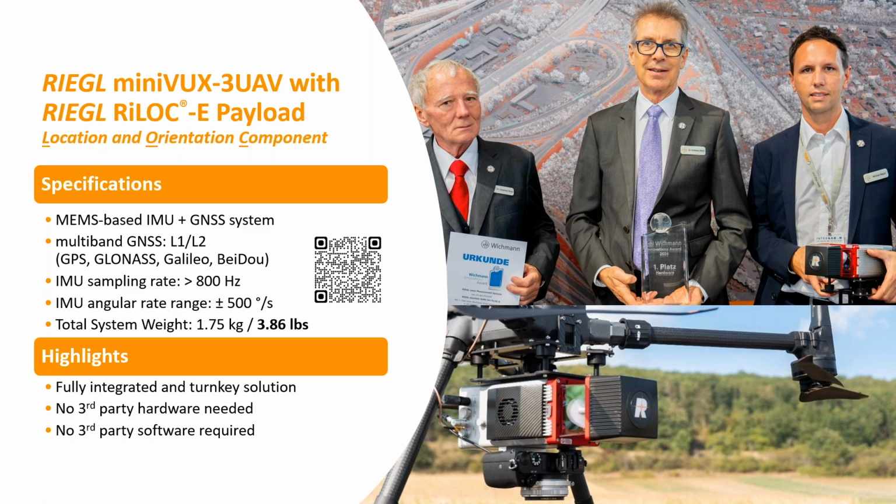There's no additional hardware or software that's required. It's fully enveloped within the RIEGL data processing ecosystem. If you'd like to take a look at a video, there's a QR code there. But I just want to make a mention that this was, of course, introduced last year, and we were awarded the 2024 WICMAN Innovations Award for this payload system.